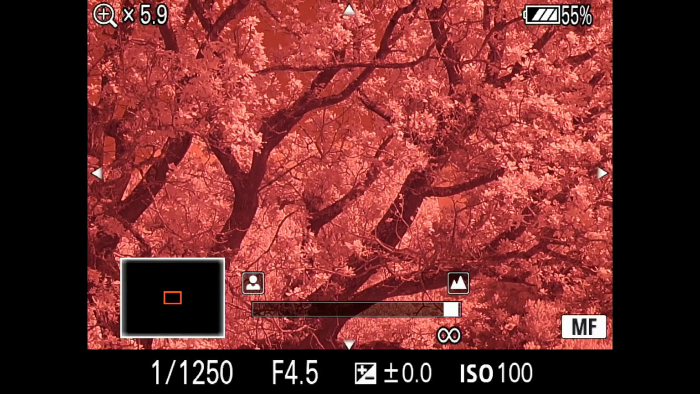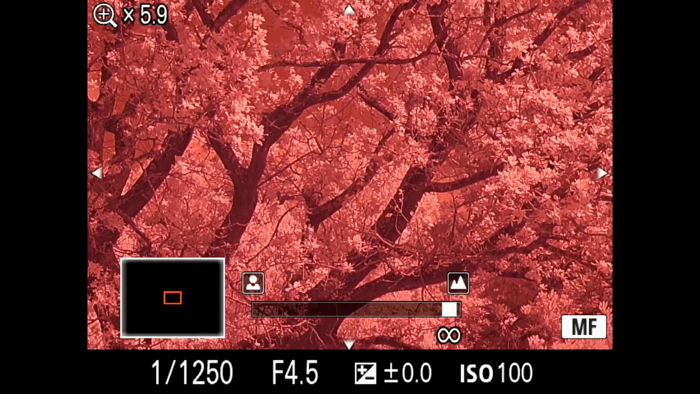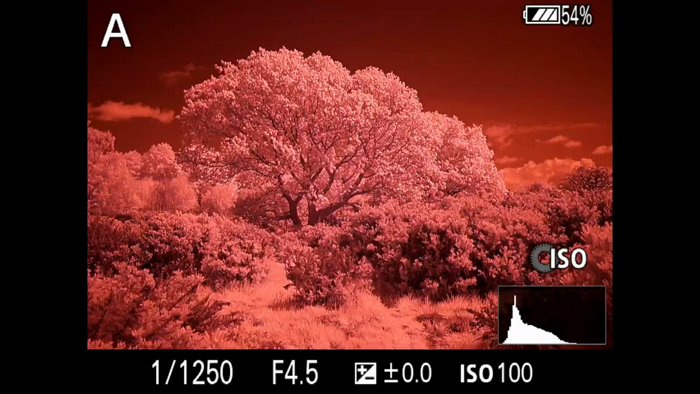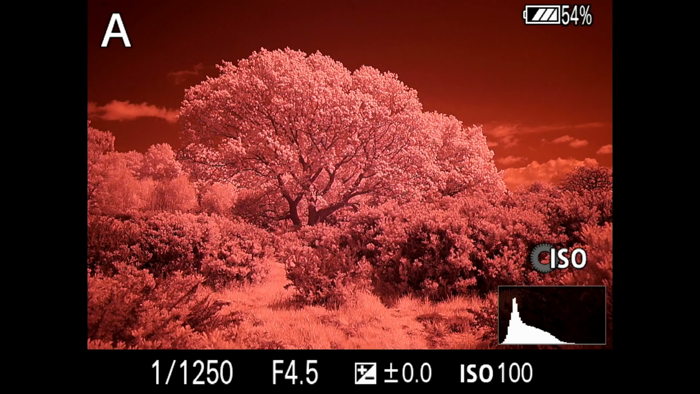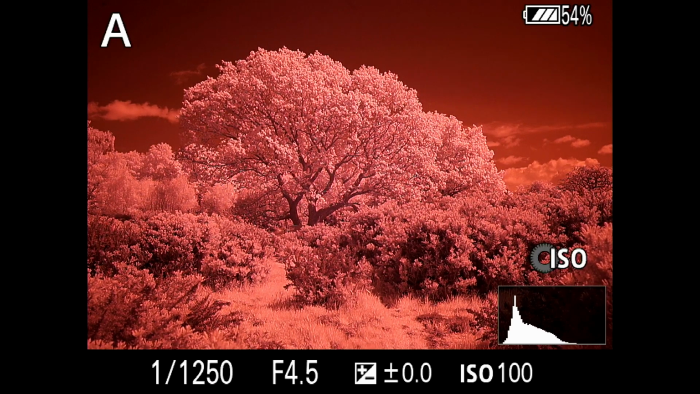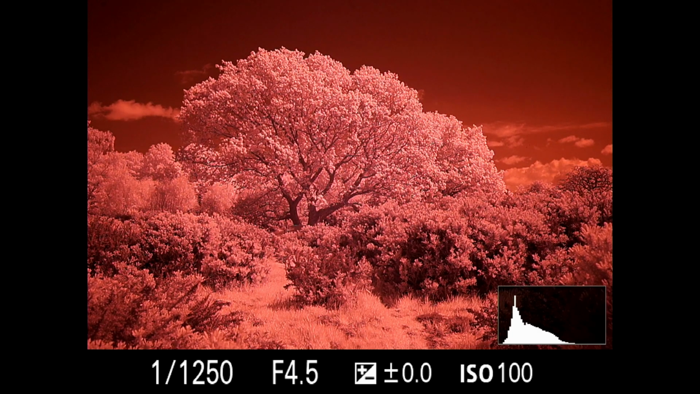What you can hopefully see is that the image is sort of super sharp, and that's because the removal of the infrared filter actually removes the anti-aliasing part of it off the sensor as well, I think. I'm sure I read that. I might be lying, but anyway, these often come out quite sharp. So that's that image, and what I'm going to do now is switch to a different filter.